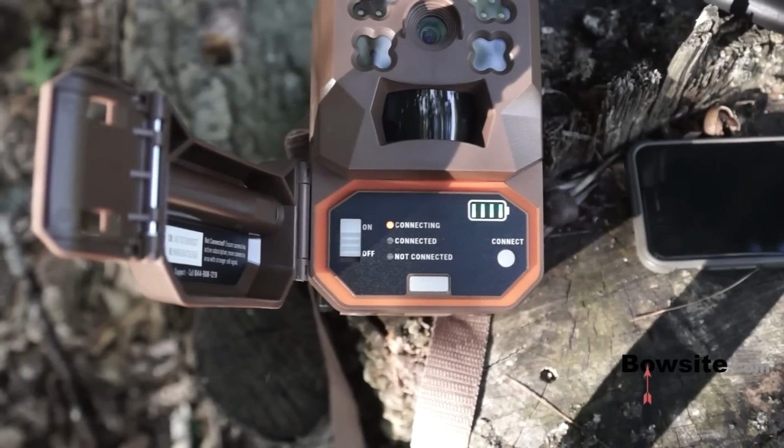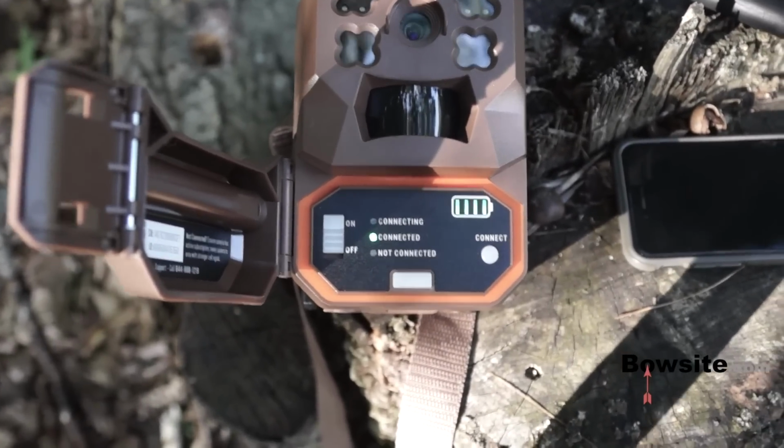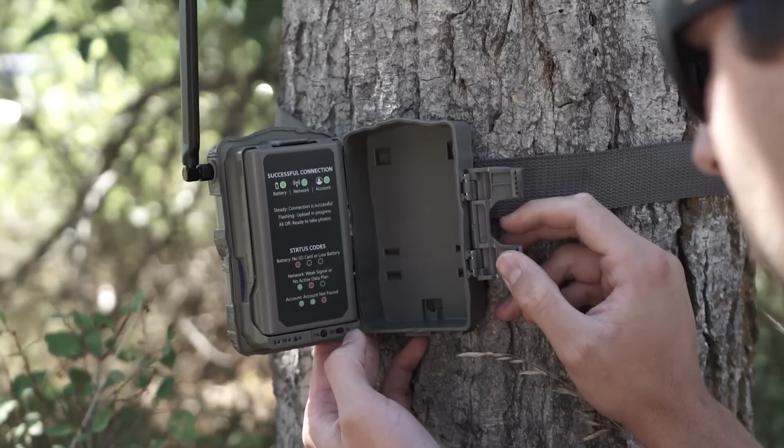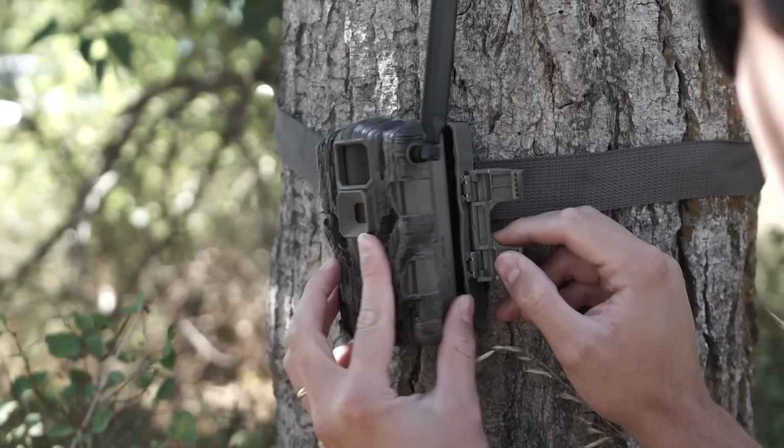The 2 cameras that were farther away from the house proved to be more fruitful, but what he caught on the one close to his house, well, it's enough to send shivers down anyone's spine. This is what he captured.